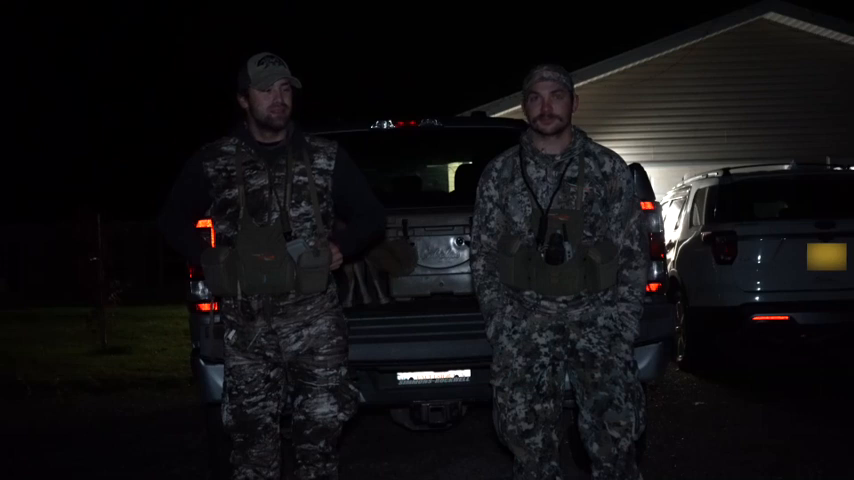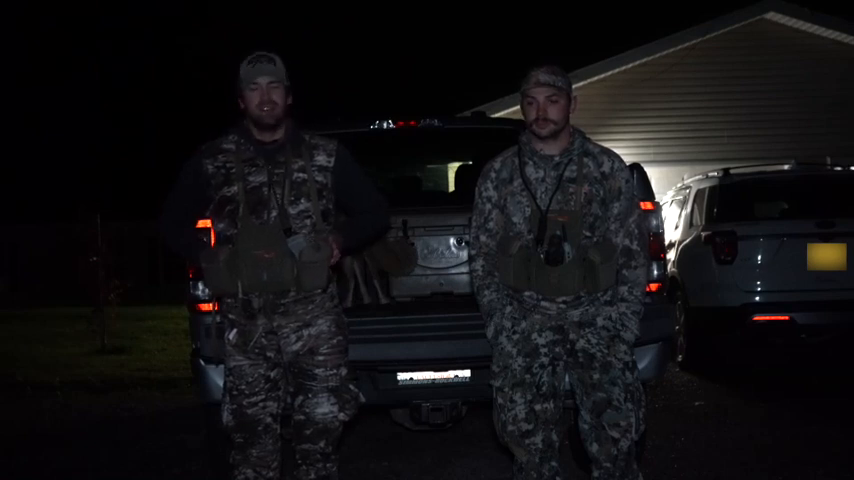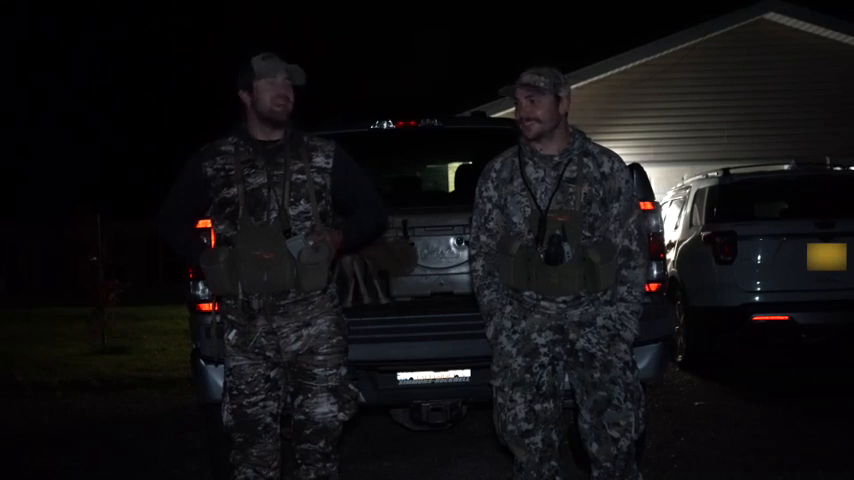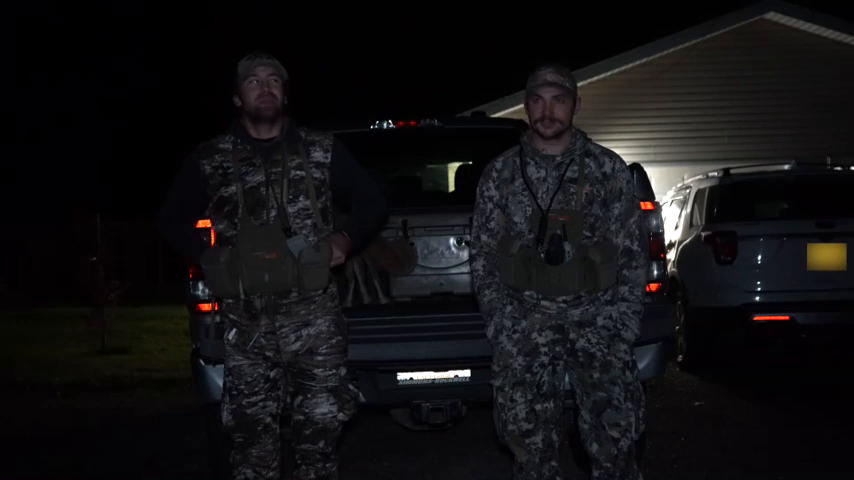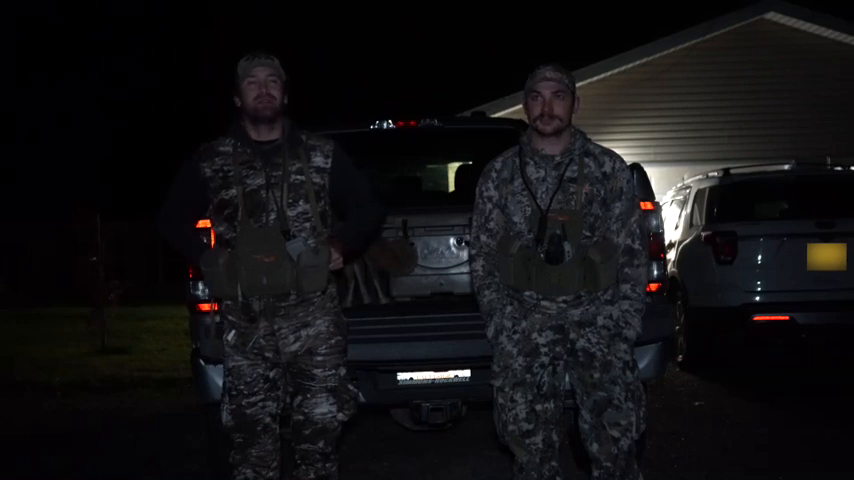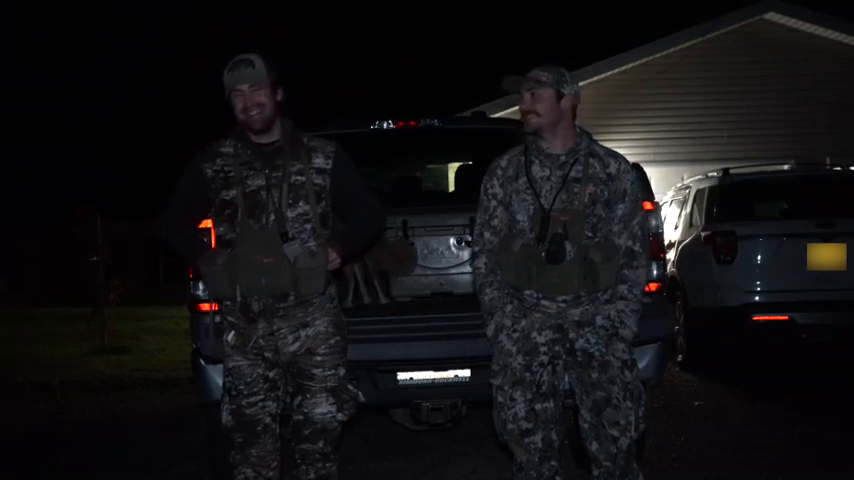Since then, we actually haven't hunted too much. We hunted last Friday for most of the night. It was not necessarily ideal conditions. It was pretty unlucky. A lot was going against us. It was pretty windy, and the wind was going towards a lot of our spots where the coyotes typically come from. But it was also unlucky.